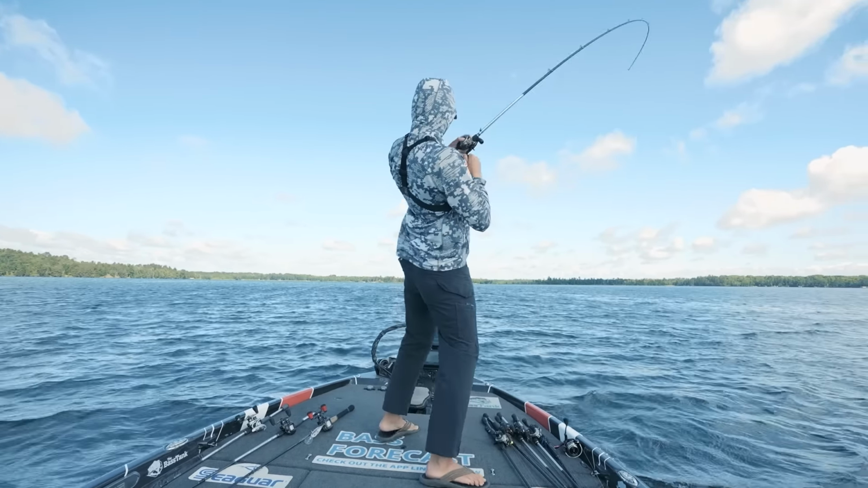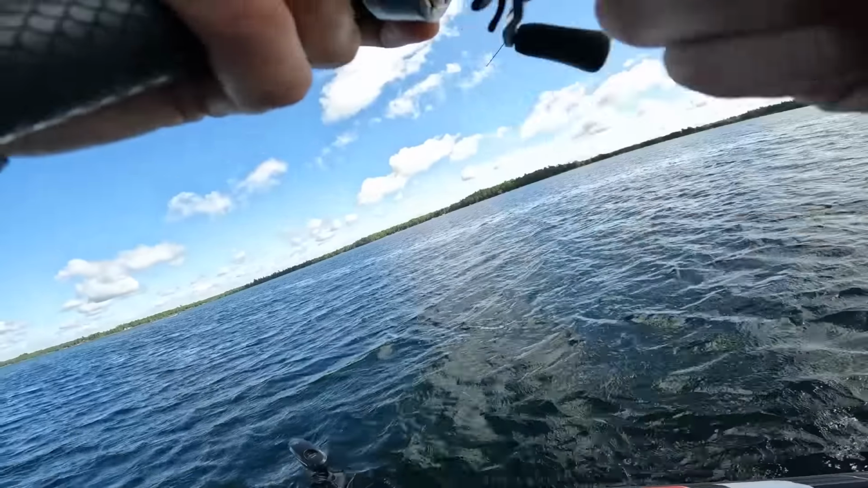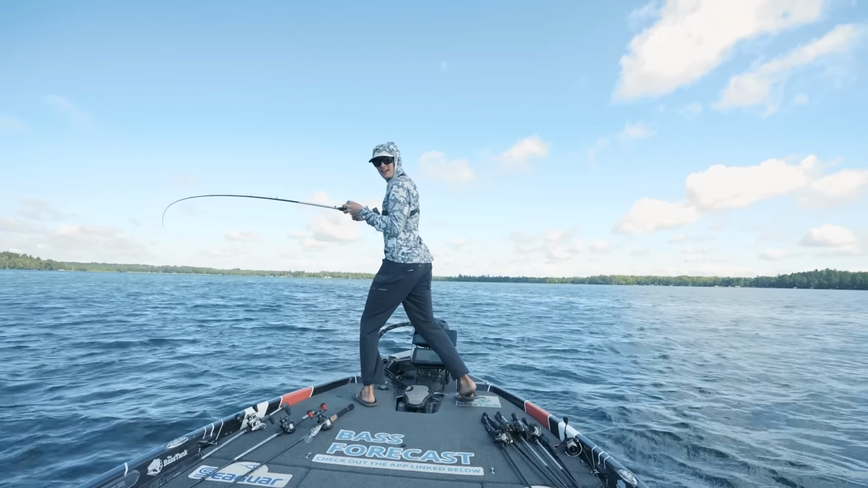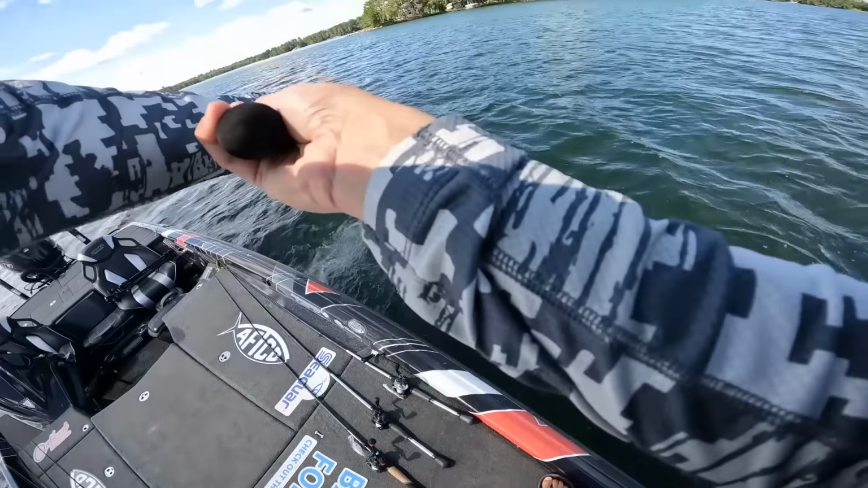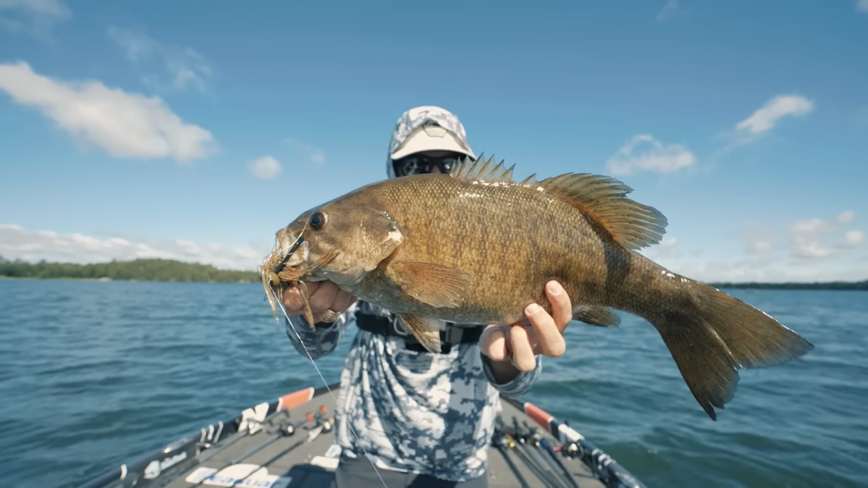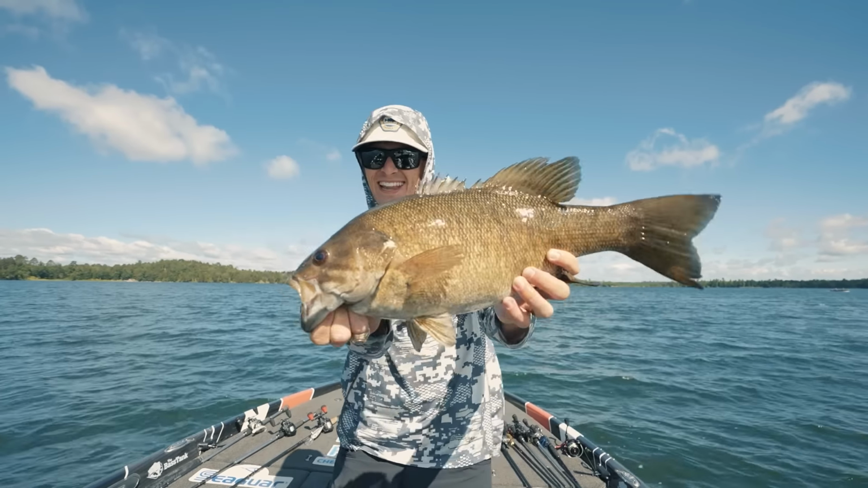Got one. There we go. Yes, sir. Let's go. Spot lock right here. As soon as it hit the rocks. Yes. Beautiful smallmouth bass. Right as the lighting changed. I apologize, folks. That thing's big. Oh my goodness gracious. Rock spine smallmouth bass on the football jig. Old crawfish eater, gotta love it, yes.